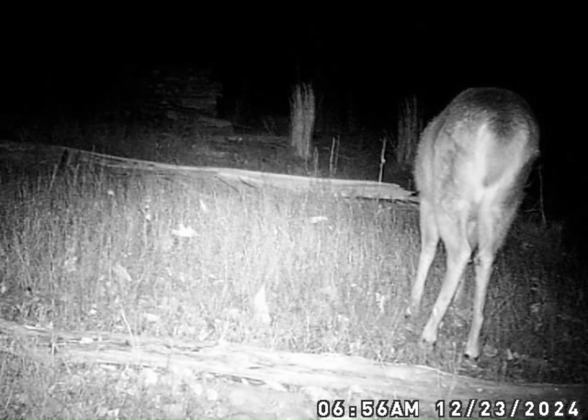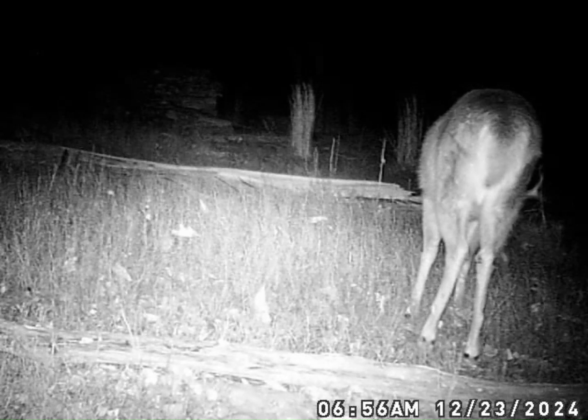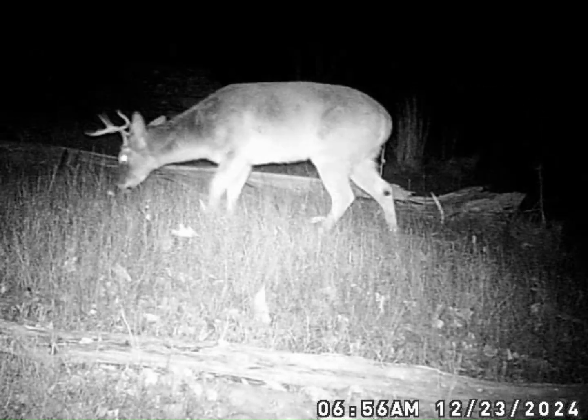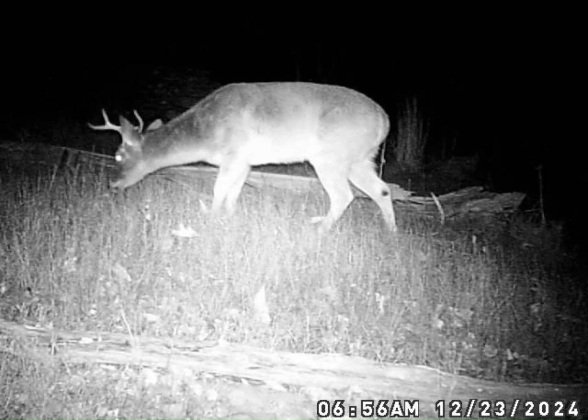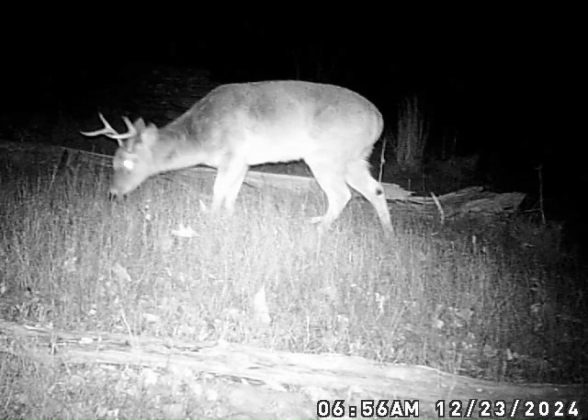He's got 3 on one side. That's at least two bucks that I know of that's at least made it through the regular firearms season.